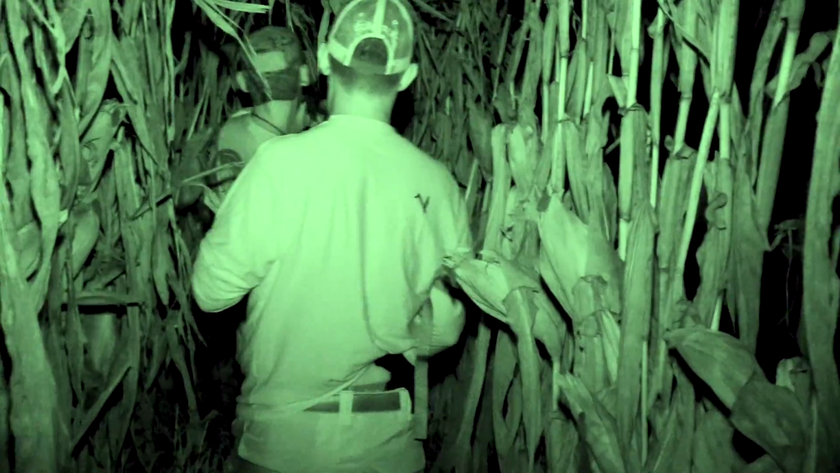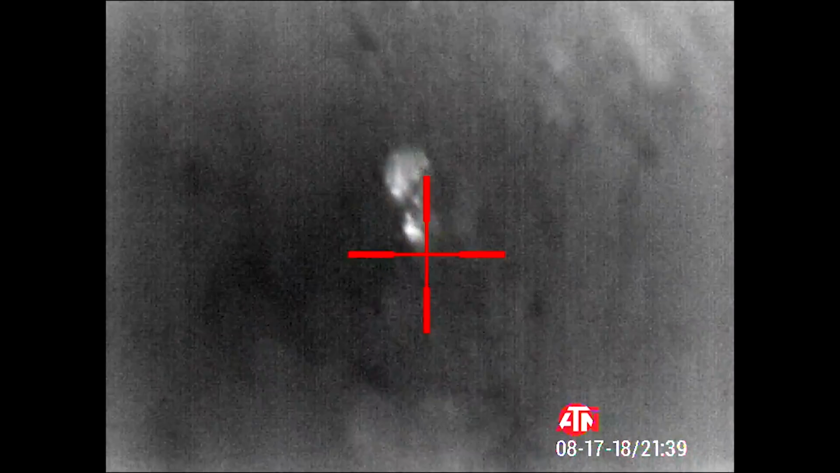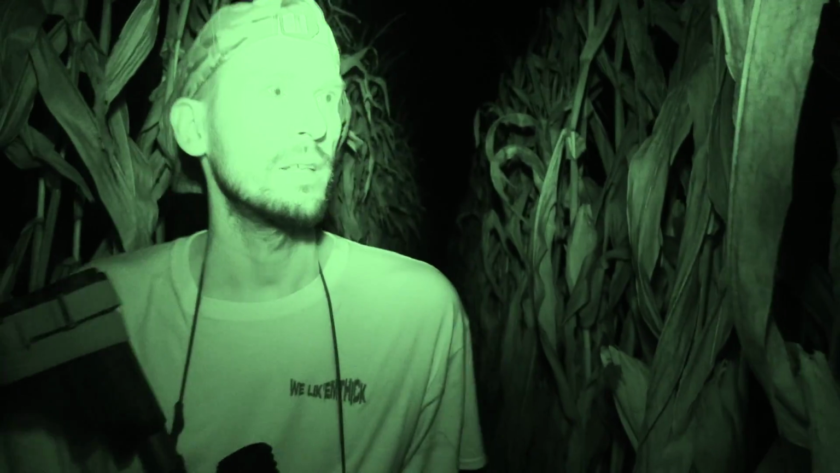As we got closer, we thought, I think this is a hog. The problem is I just couldn't tell, because all it was, was a blob of heat. The moment I realized I think that is a hog, and just move a little bit to get a better angle, he was gone. You got away. The wind's just not in our favor. Yeah. We've had a little trouble with the hogs tonight.